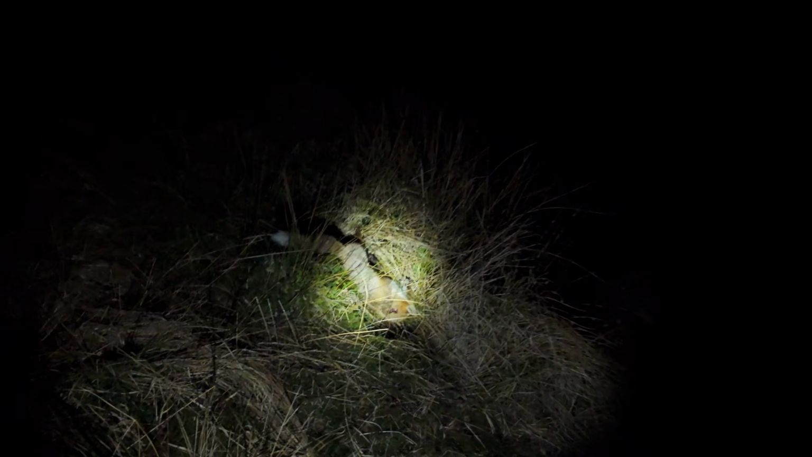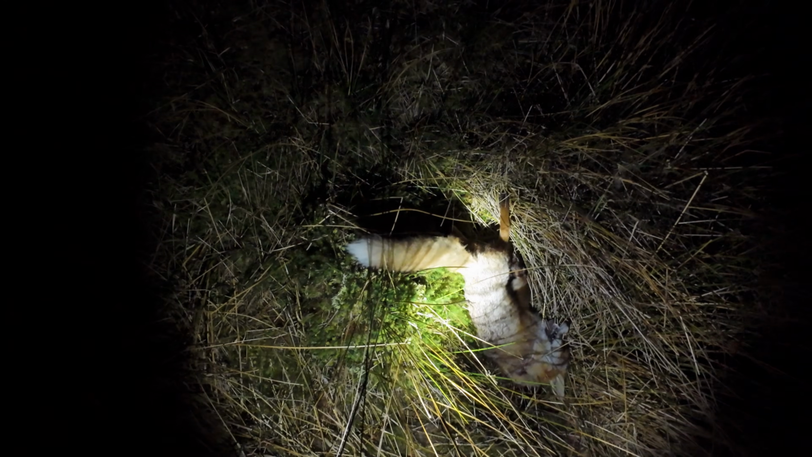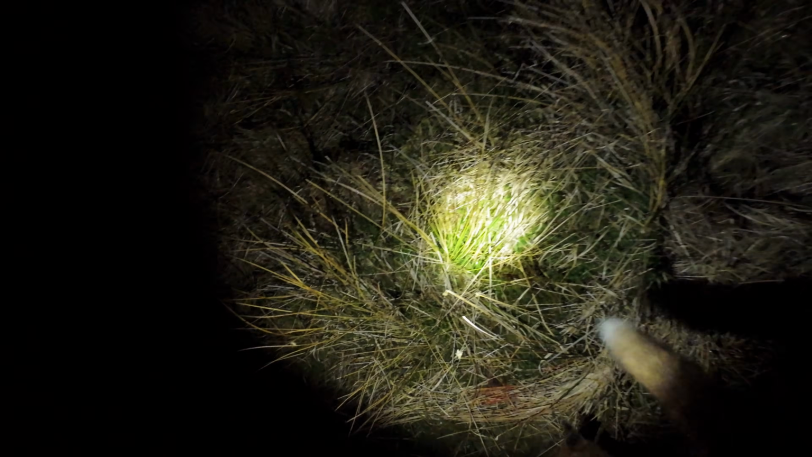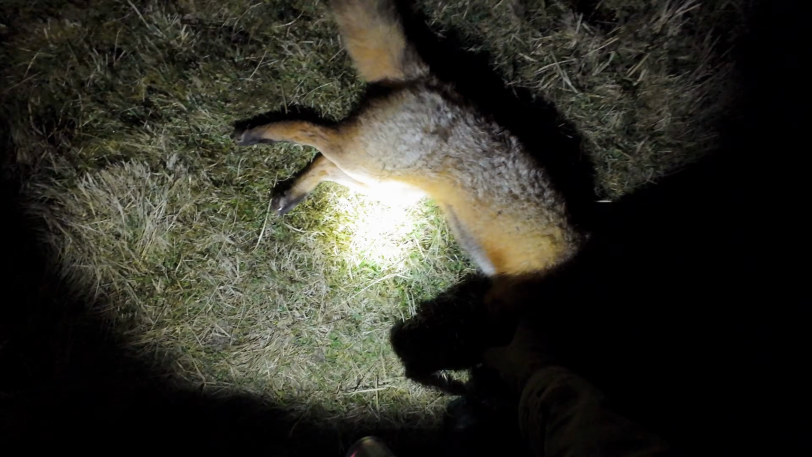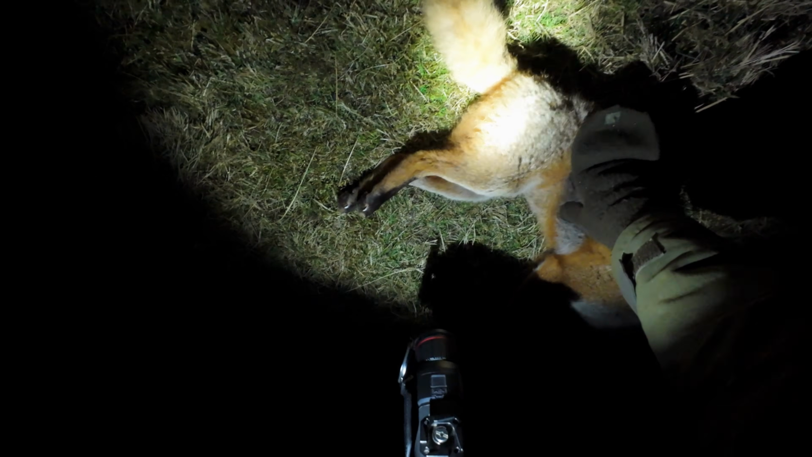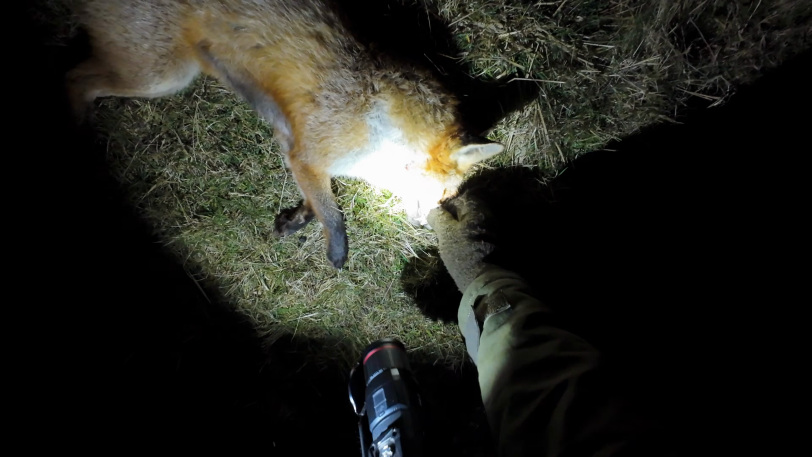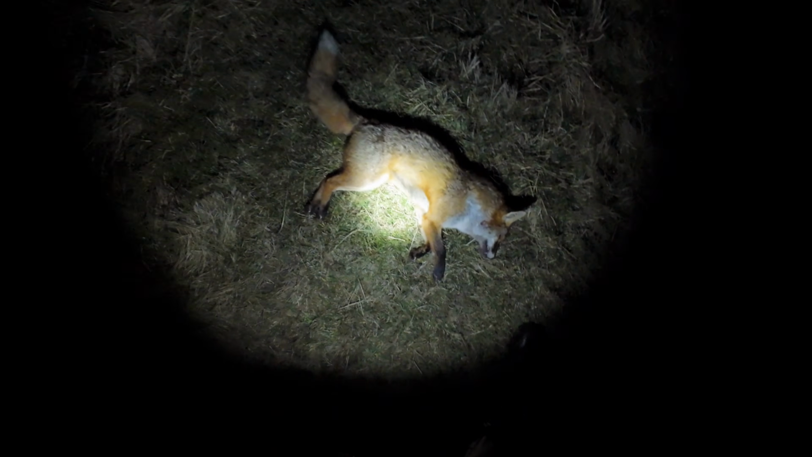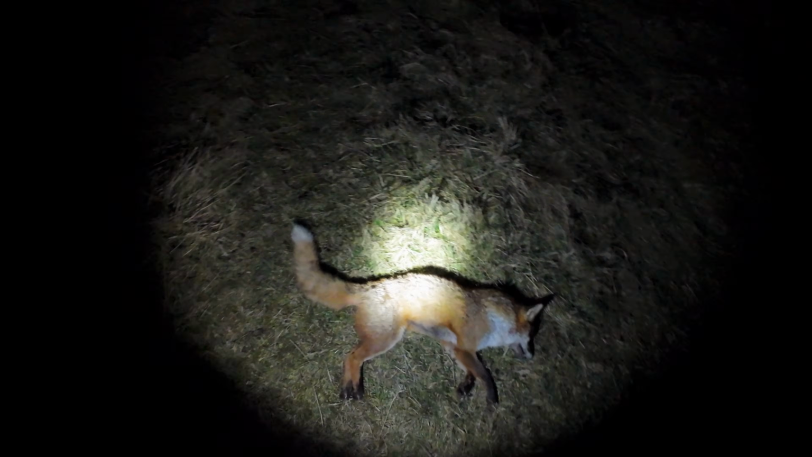There we have it. Oh, a nice head. Right, we'll get this one back. She's not very big. Yeah, she's not very big at all. She hasn't got a lot of weight on her. She hasn't had young. She's got no young inside her. Oh, well, I'm pleased she didn't have any young anyhow.